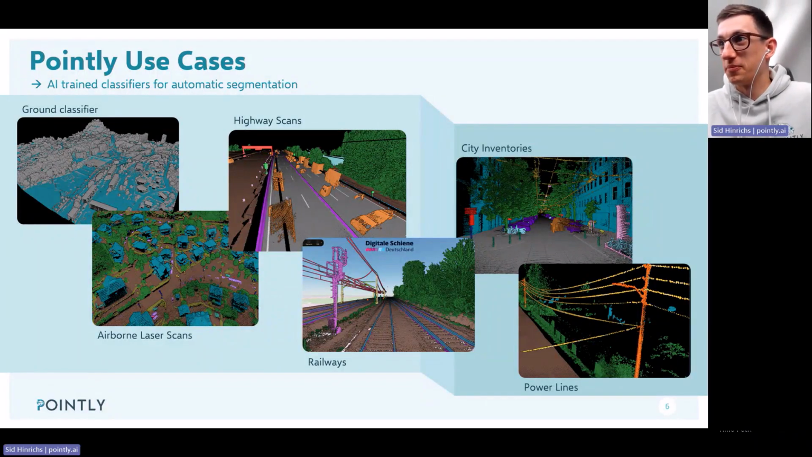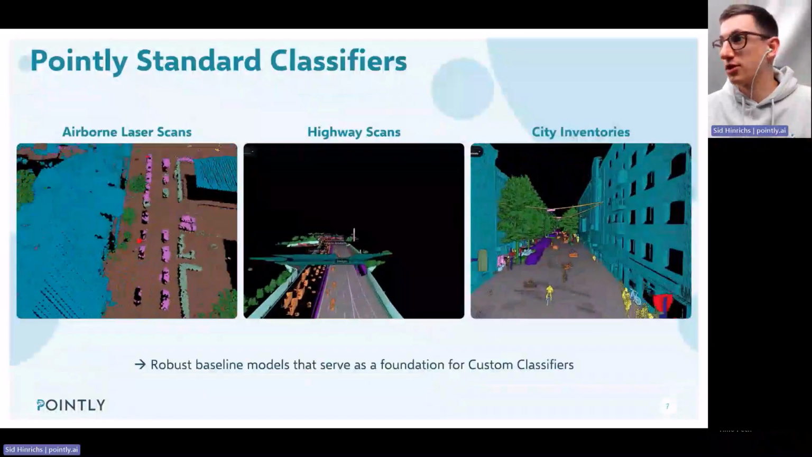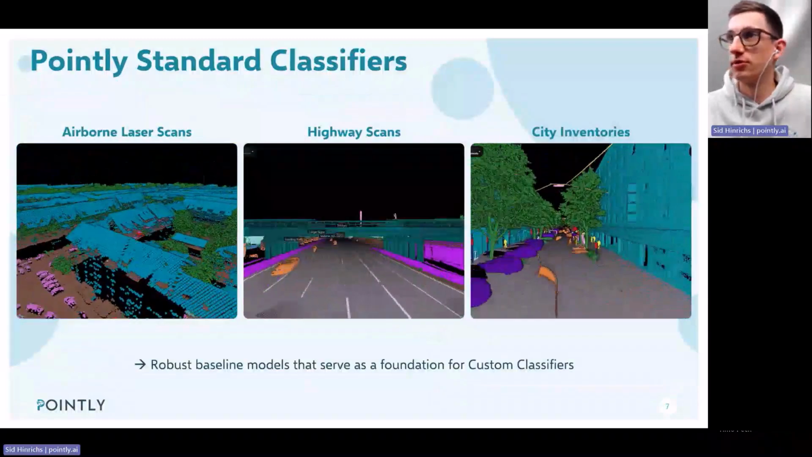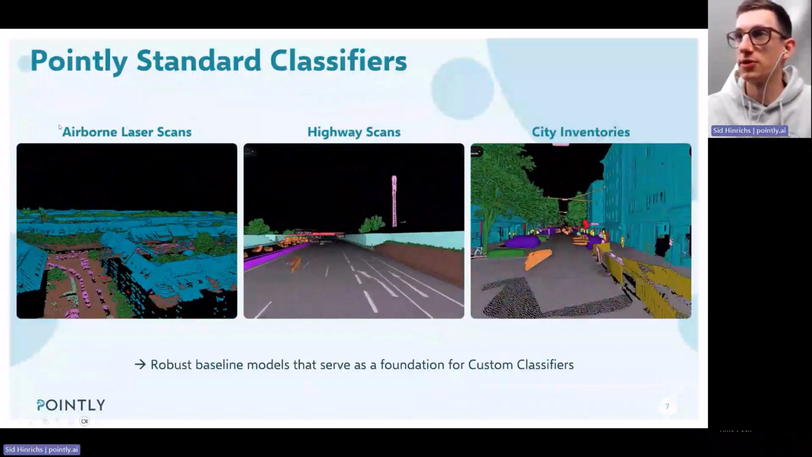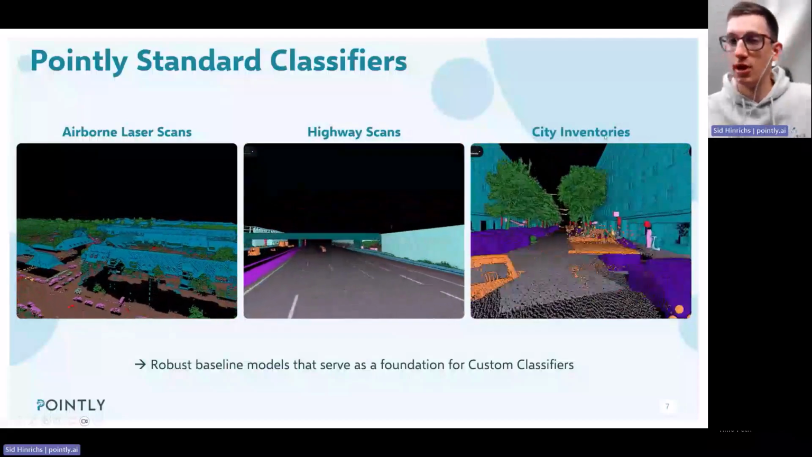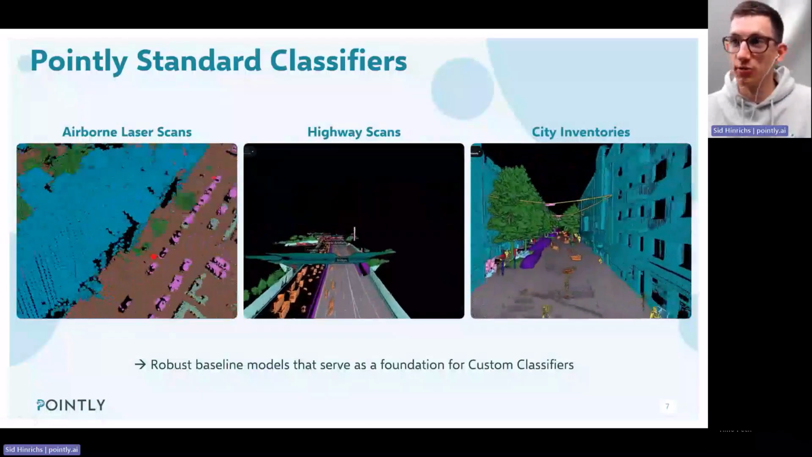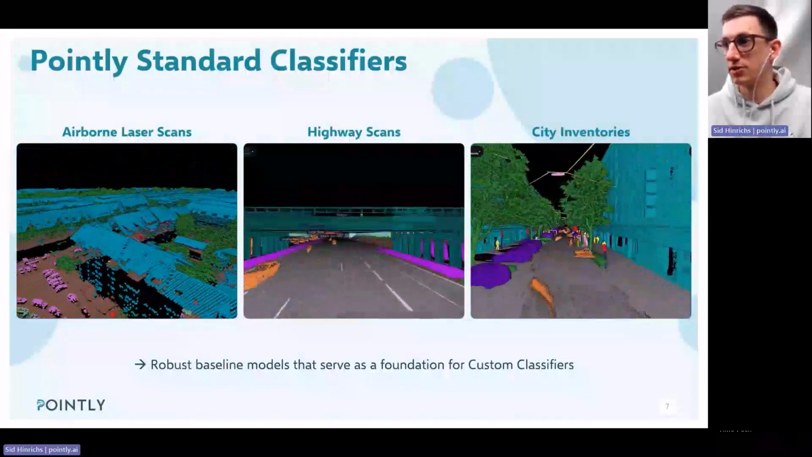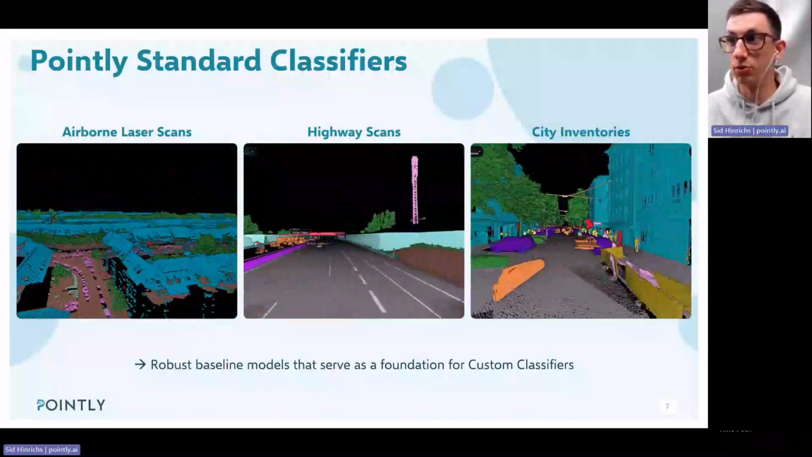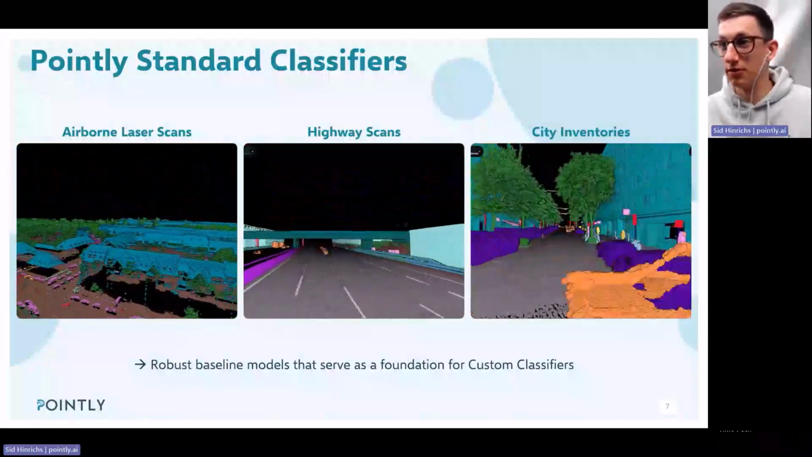And yeah, what we have done for some of those use cases is to train standard classifiers. So for like 3 of the use cases that we see here, airborne laser scans for the highways and city inventories, we have trained our own standard classifiers. So the pre-trained models that we can use as baseline models for our projects. And they really kickstart then a project.